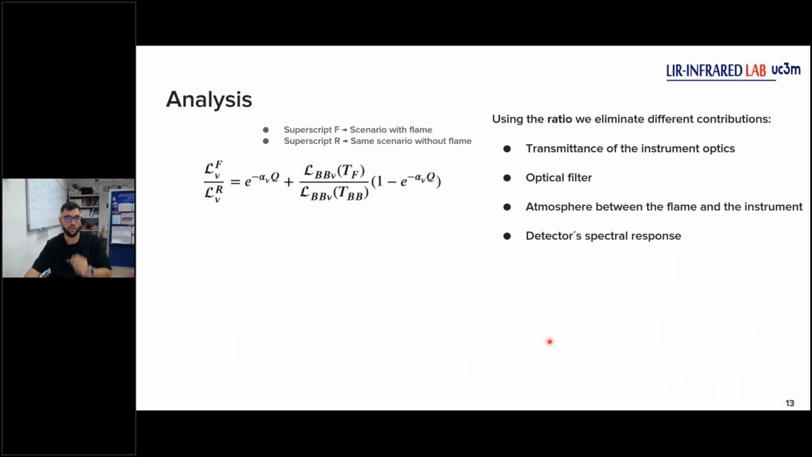With the radiometric model, I can talk about the analysis that we did. The first, we did a ratio. Why do we use a ratio? Using a ratio, we can eliminate different contributions. The first one is the transmittance of the instrument optics. The second one is the optical filter. The next one is the term for the atmosphere between the flame and the instrument.